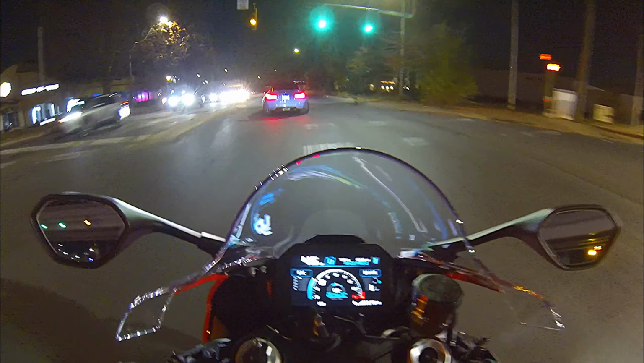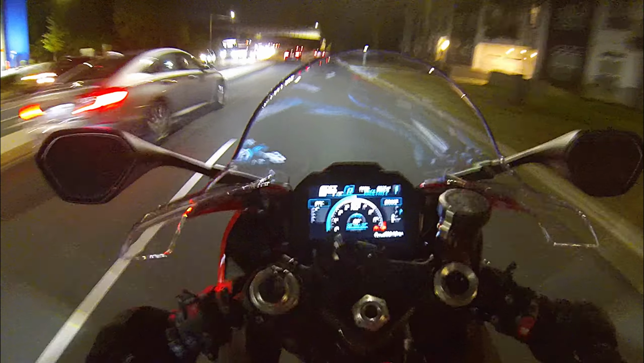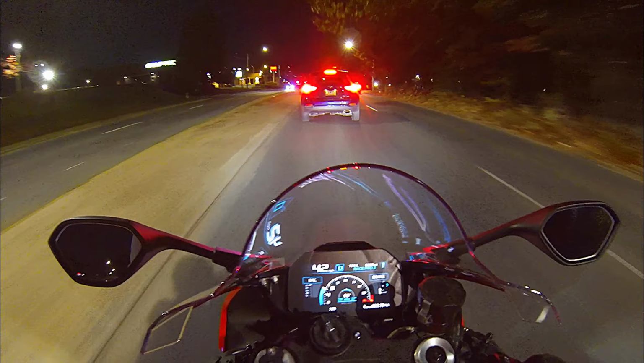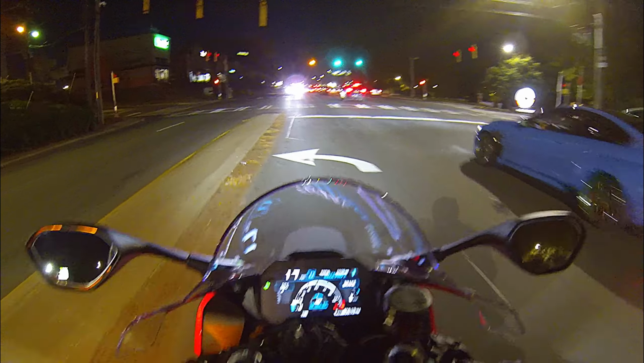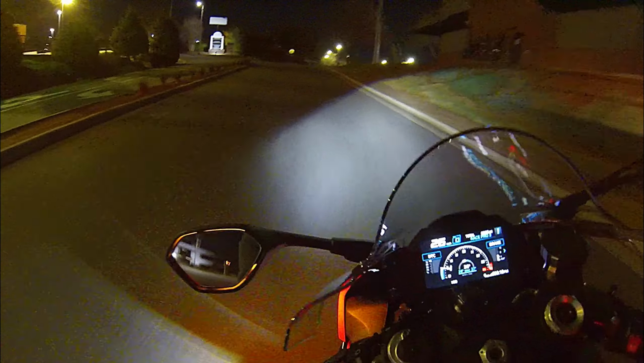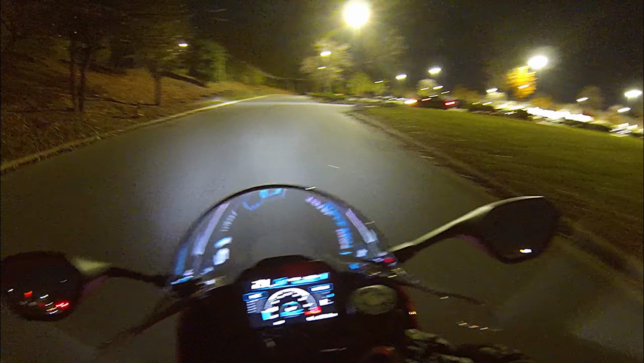I gotta pull up next to this guy. That guy is fucking sick. That's an F80 M4 on a wide body kit with a big ass spoiler. That guy has to track that. There's no way he doesn't with that kind of aero. Yeah, he's got to track that. That thing's fucking sick. If you're watching this video, somehow, some way, if you find this video, bro, hit me up. That thing's fucking dope. Or maybe I'll see you at a car meet or something.